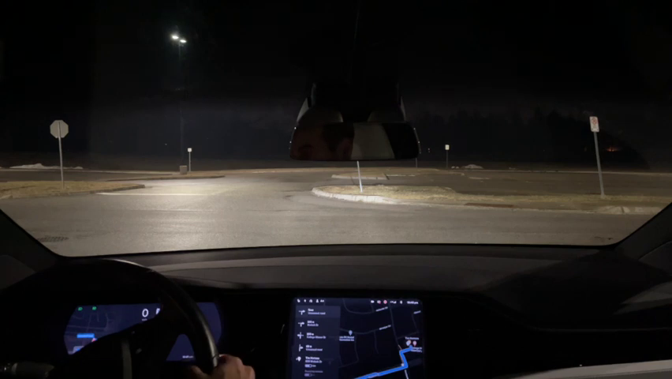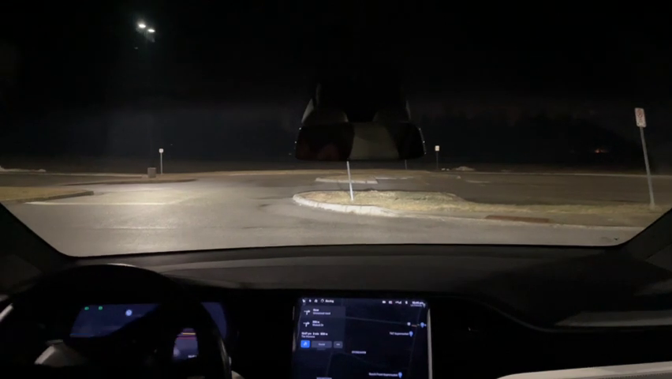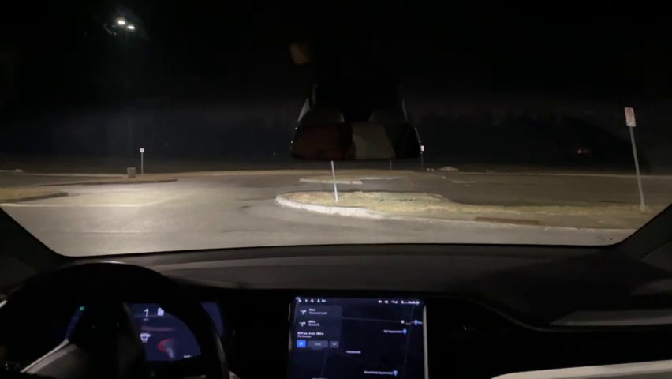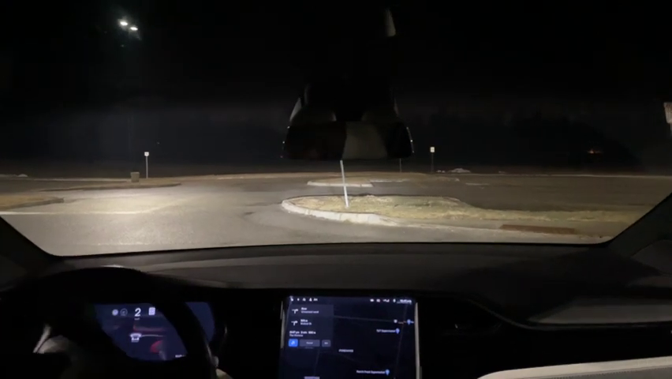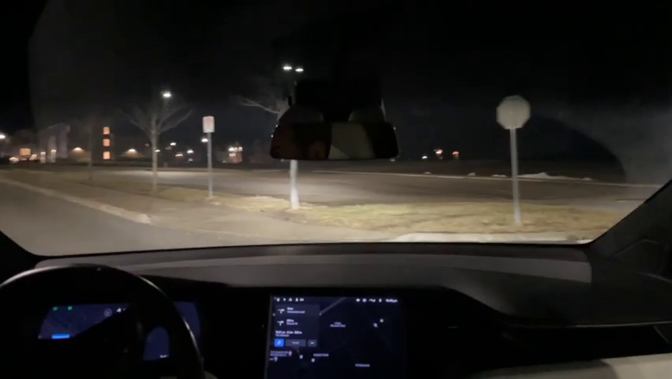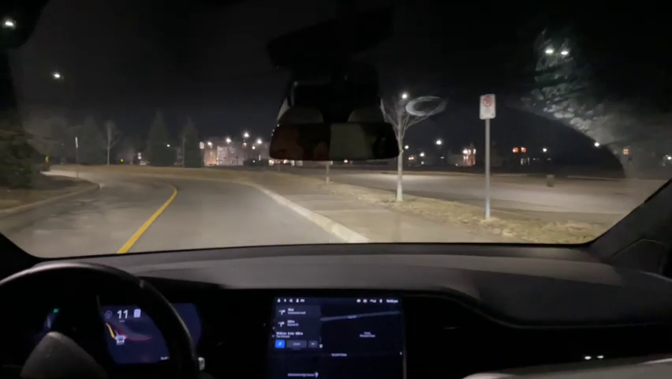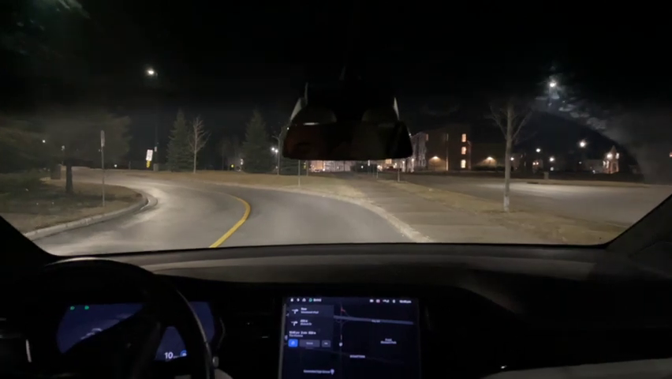Usually when you first put it into drive, you don't see it offering, but as soon as you start even creeping forward, it offers it. But you see, it wants to turn right. So I'm going to get us going in this direction. I really want to make it take us through the roundabout.